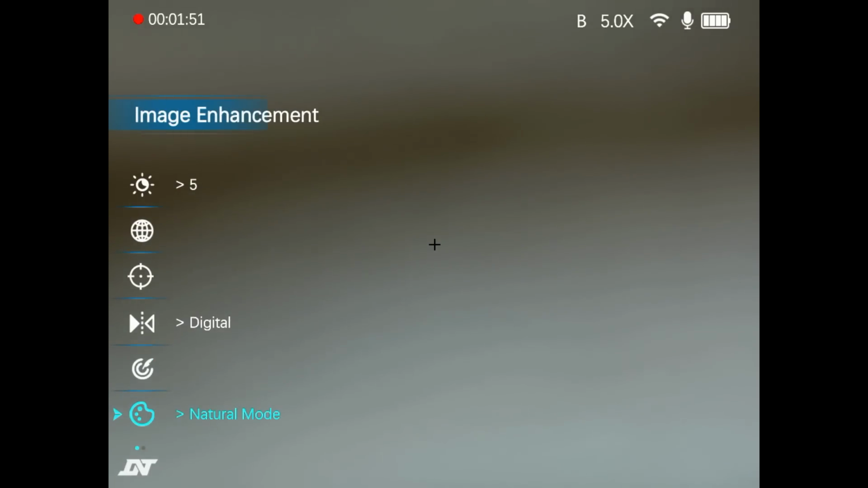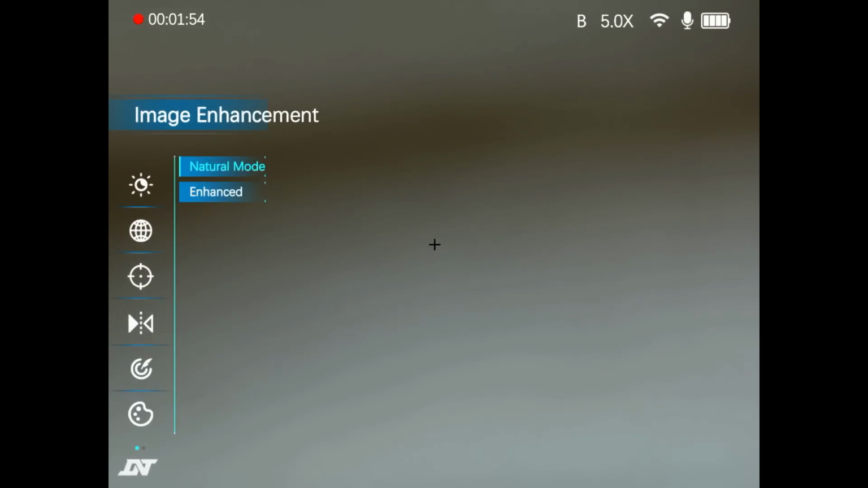Next, we've got image enhancement. You've got two modes, natural mode and enhanced mode. Enhanced mode is supposed to be a colour enhanced mode for the night vision scope, so we'll check that out when we look at that part of the scope.